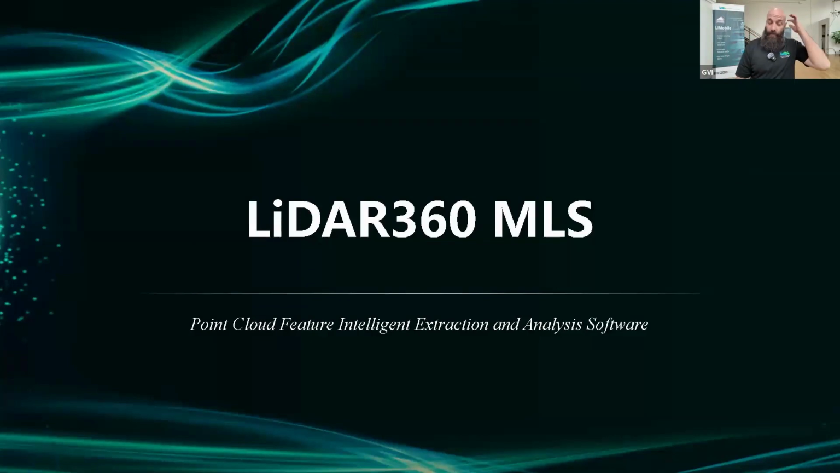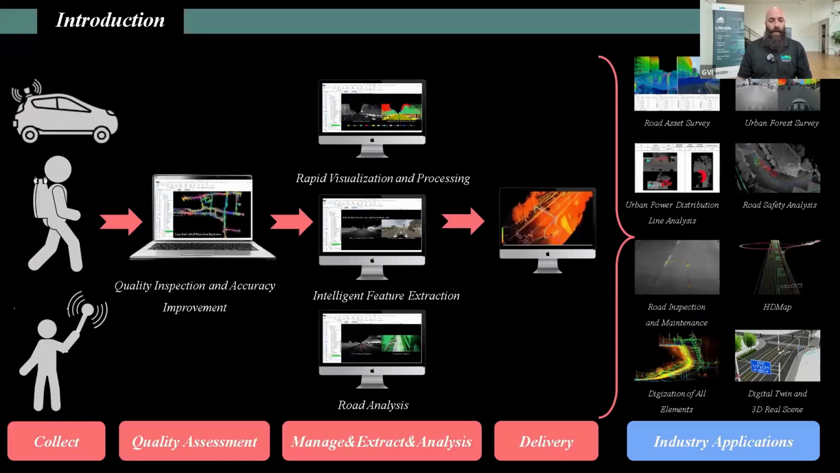To highlight our software, LiDAR360MLS, which is a point cloud feature intelligent extraction and analysis software. This software was designed and created based on our famed LiDAR360 software. Framework and all the internals are pretty much the same, but we have added additional features specifically geared towards terrestrial data, such as something collected by a fixed tripod scanner, or by the LiMobile M1, or by our LiGrip, or third party, as I will highlight now.